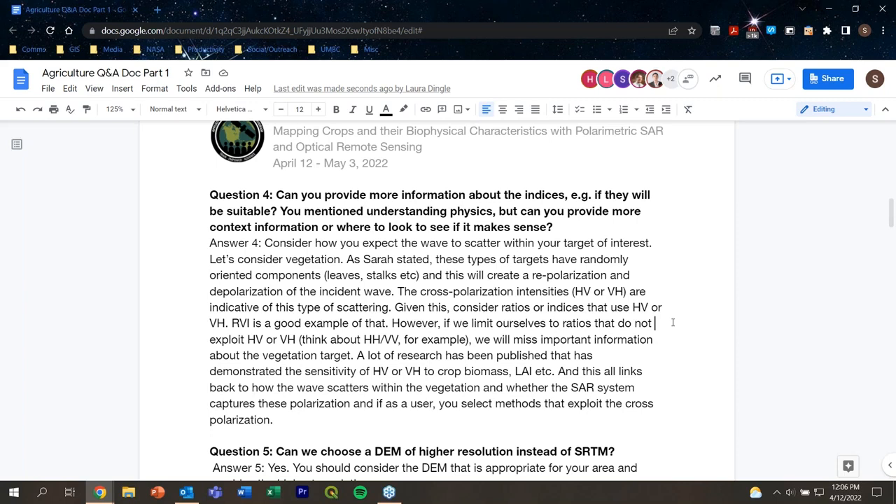Given this, you should be thinking about ratios or indices or other methods that are going to exploit this HV or VH intensity backscatter. So RVI is a good example of that.